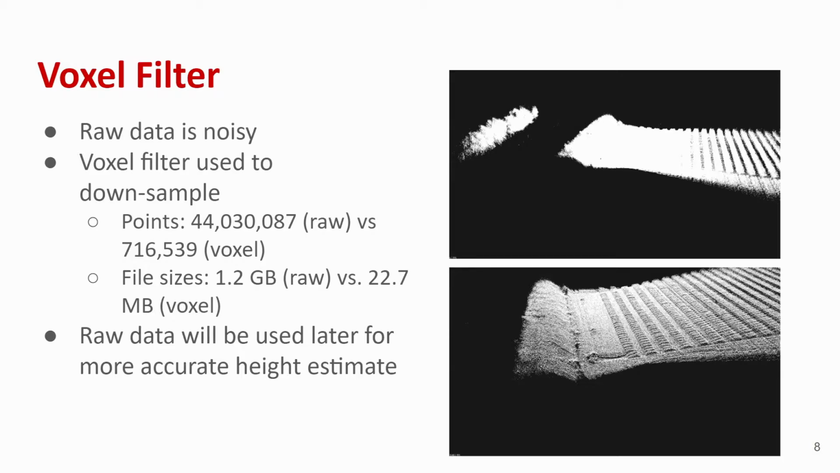Secondly, voxel filtering helps with processing due to the downsampling. It reduced our map from 44 million points to 700,000, and a file size of 1.2 gigabytes down to only 22 megabytes. It should be noted that we still use the raw data to improve the accuracy of height estimations. This is discussed in a further step.